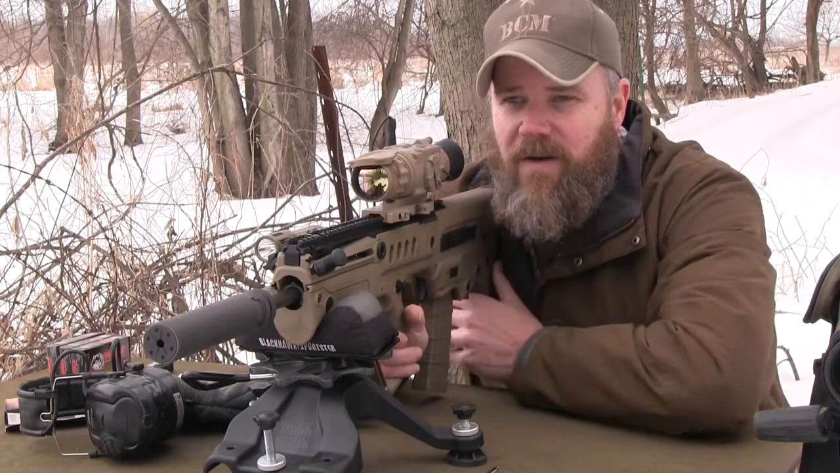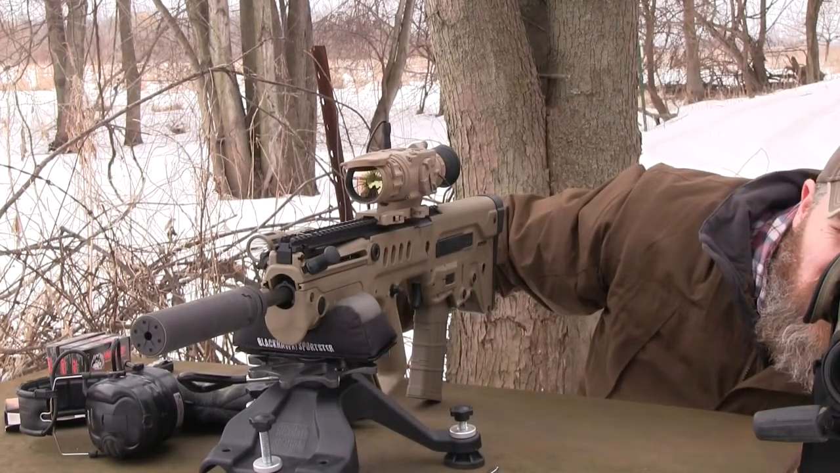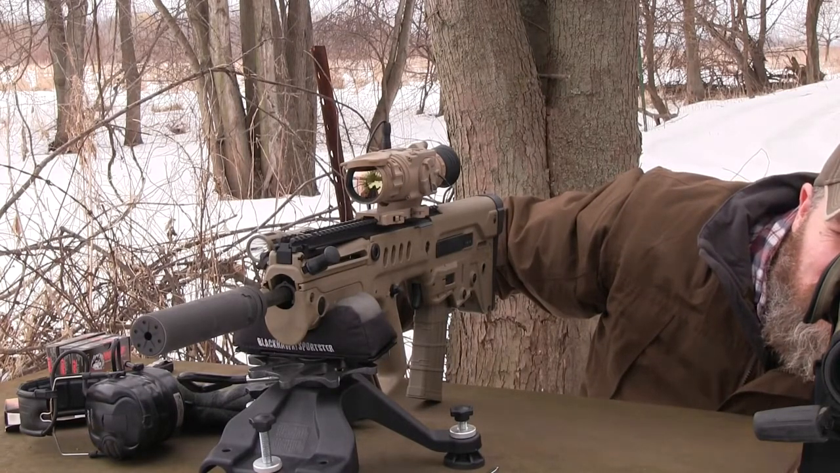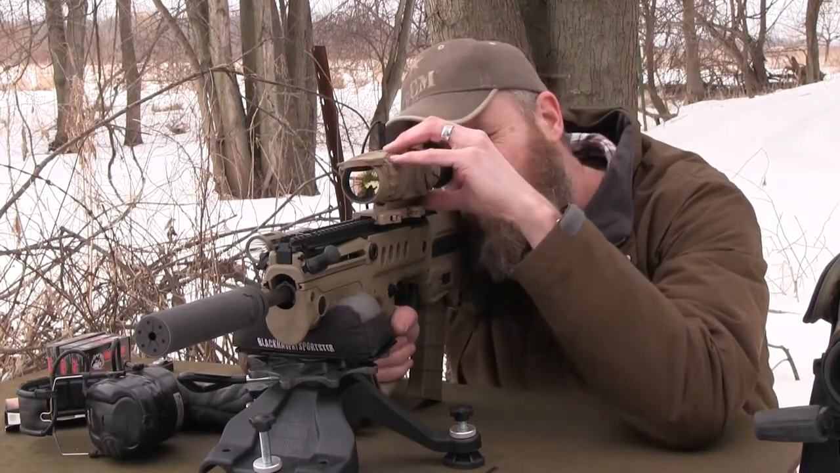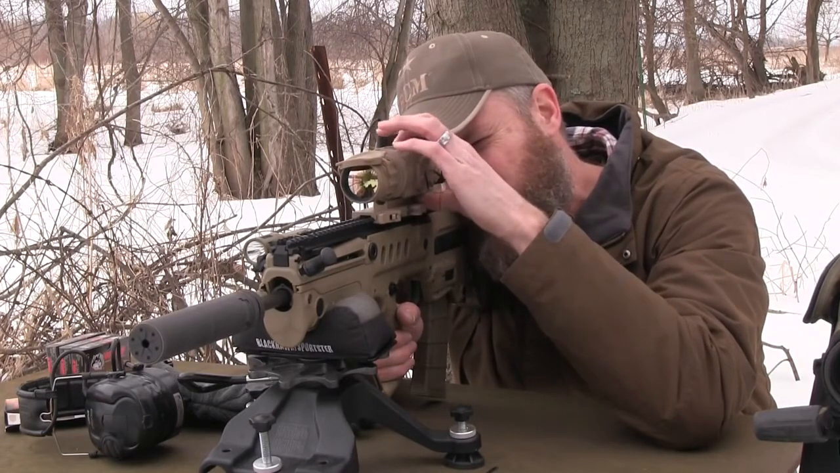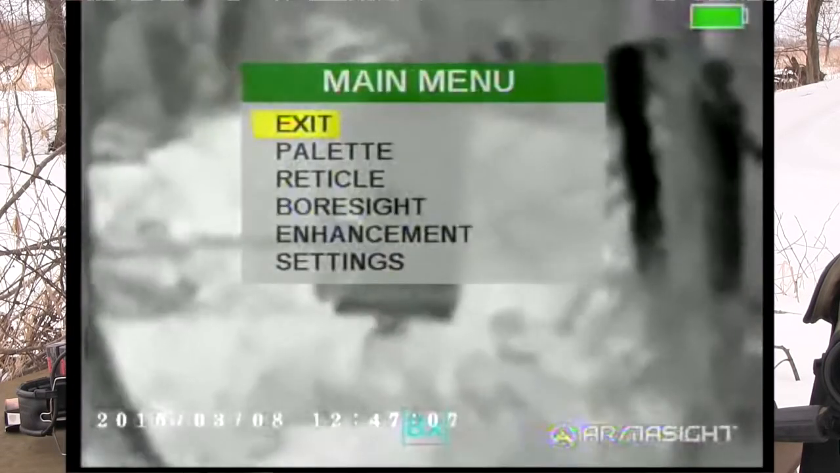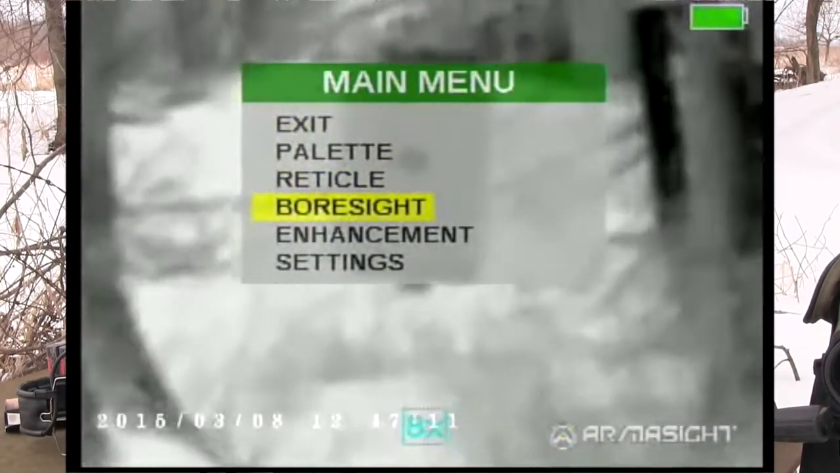Got that Geissele trigger in here, and it's freaking awesome. All right, so we're definitely high. Looks like we're about 4 or more inches high, so I can adjust it here while I'm recording. Now I'm going to go with what I did last time and do the opposite of what I think I should be doing. I think I've got to hold this down longer than I'm holding it down. There we go. All right, go down to bore sight.